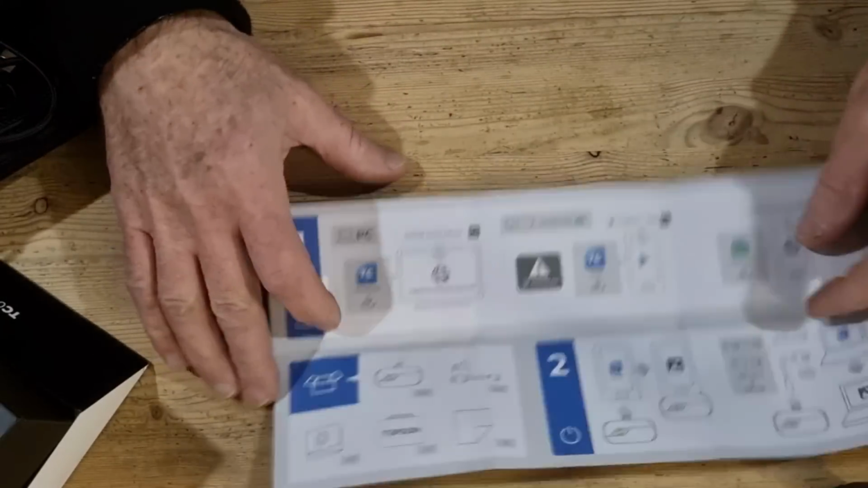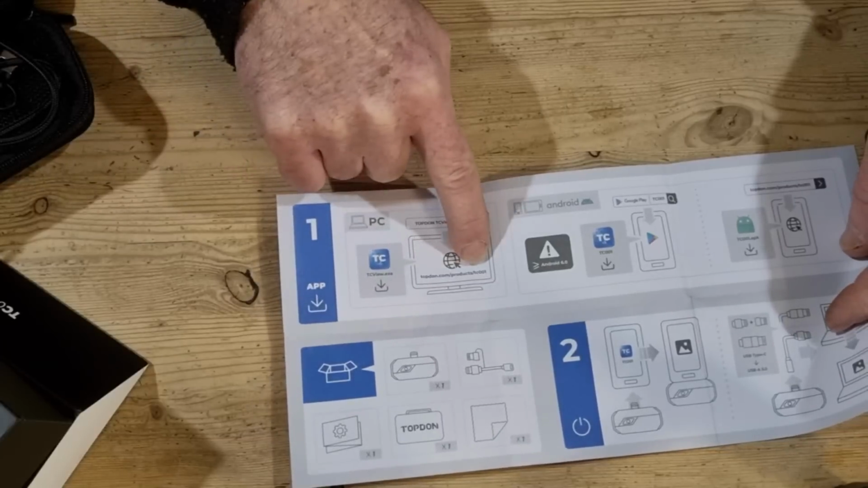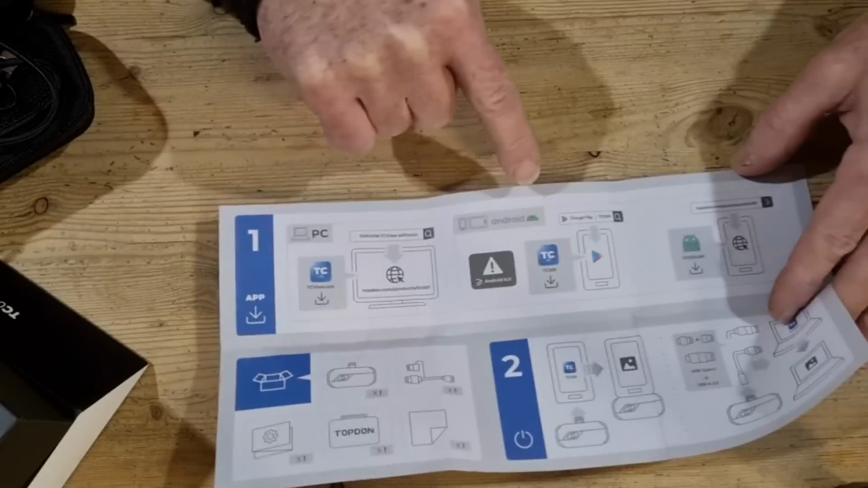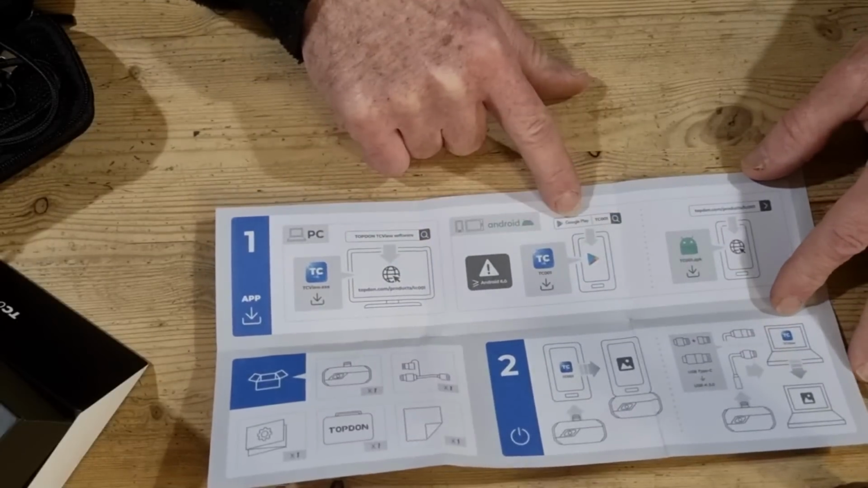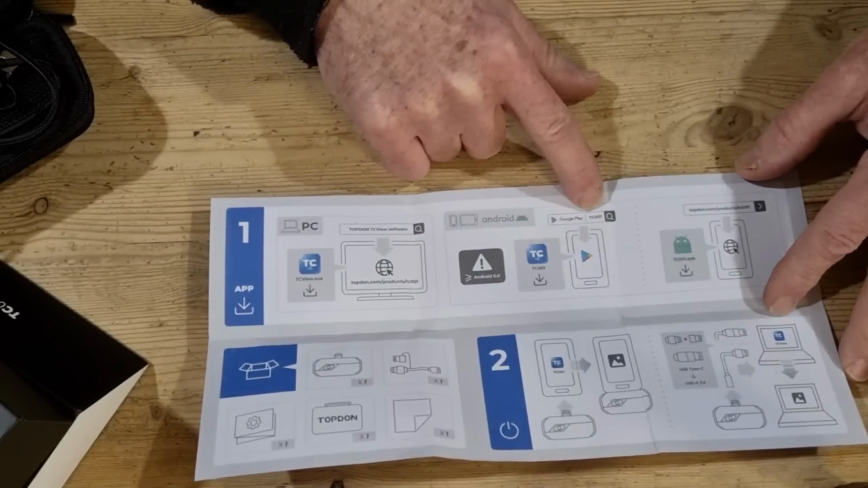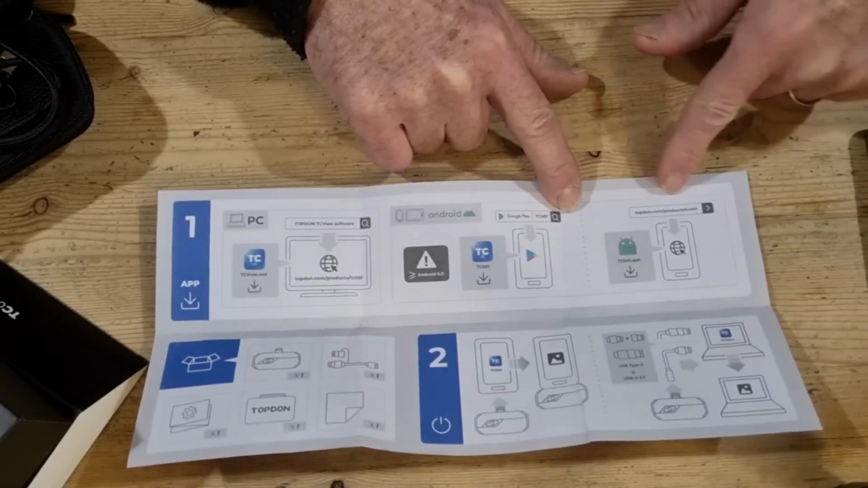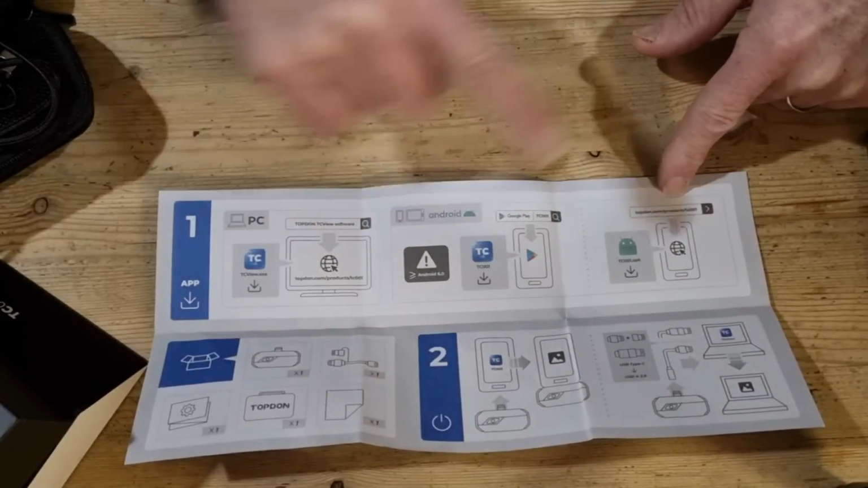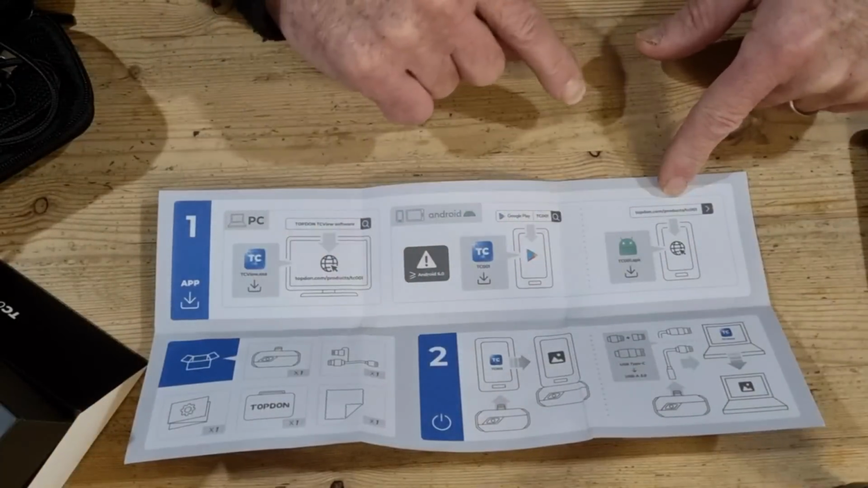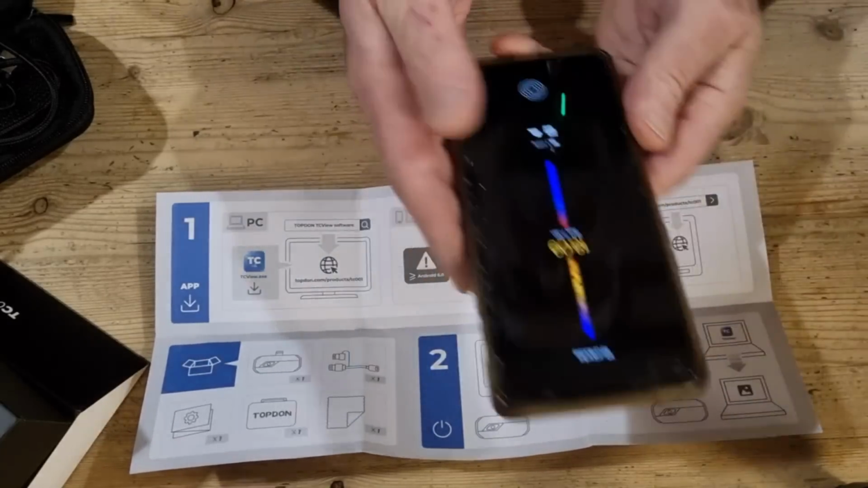So that you've got PC instructions, basically you go to the website, TC001. Android 6 and above, you go to Google Play and you search TC001, which is what we will be doing. This is the Android version, so it doesn't tell us about Apple.